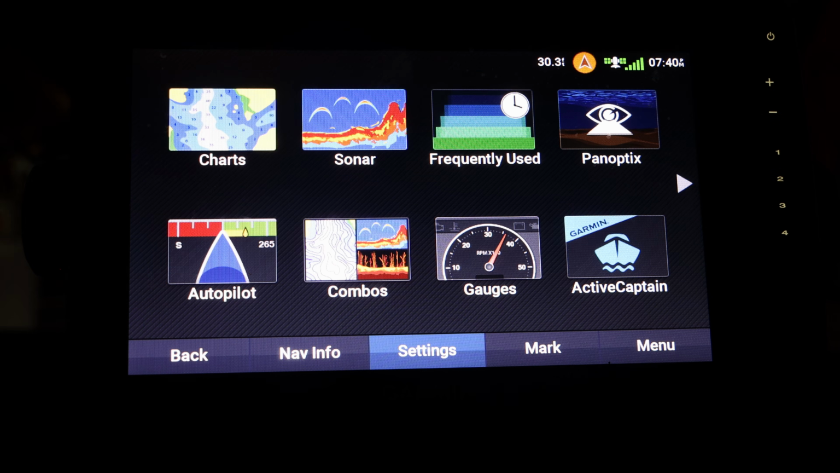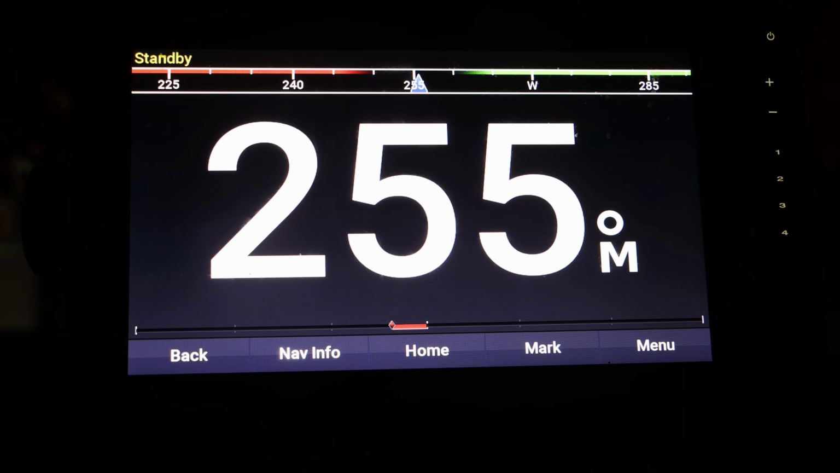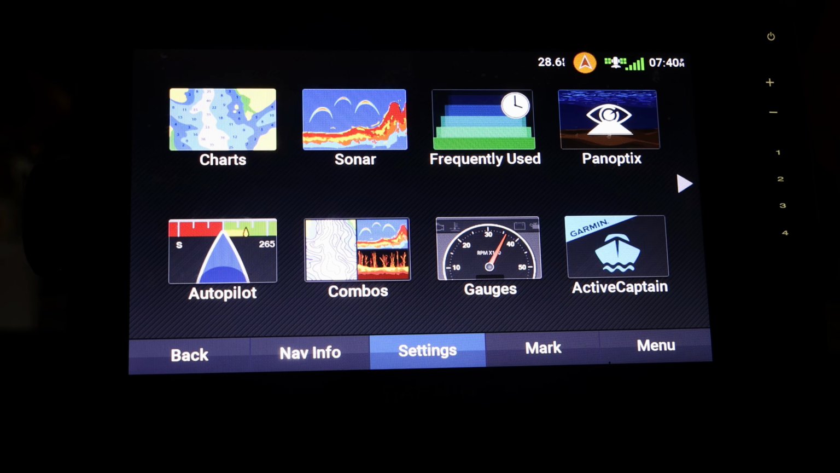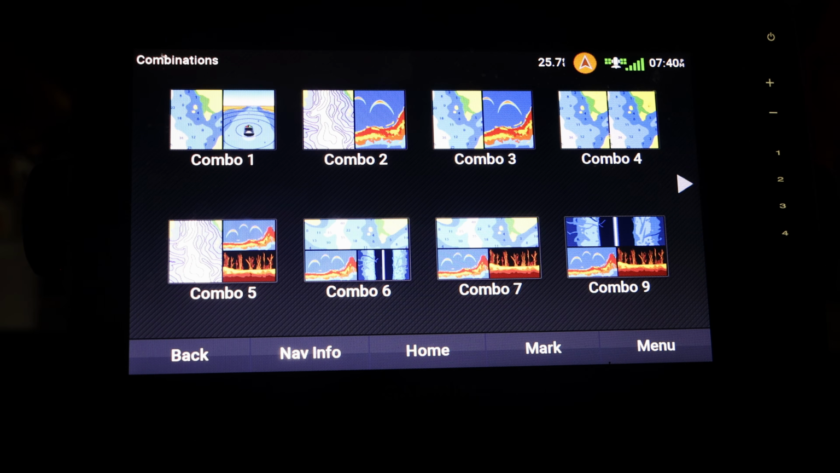The next feature I'm going to go over is the autopilot right here. And I don't really use this. This is for bigger ships, but it's there if that's what you're using it for, or if you want to use it just for, you know, why not? And then down here is the different types of combos they have. So combo 1,